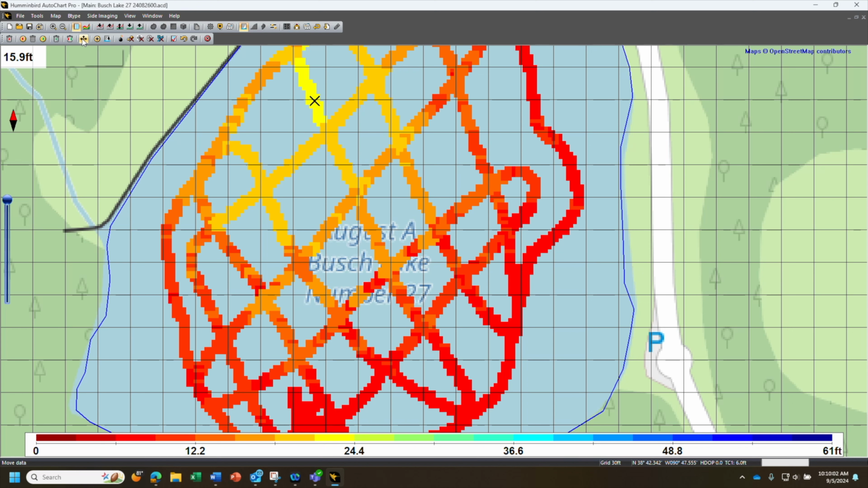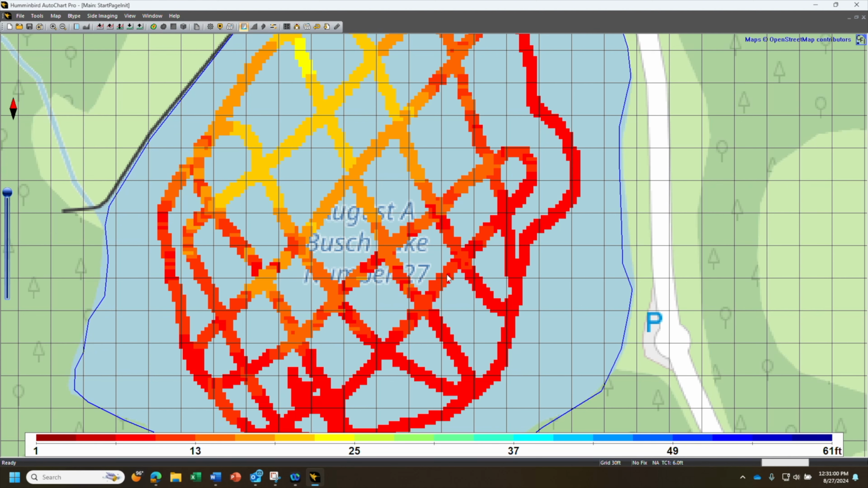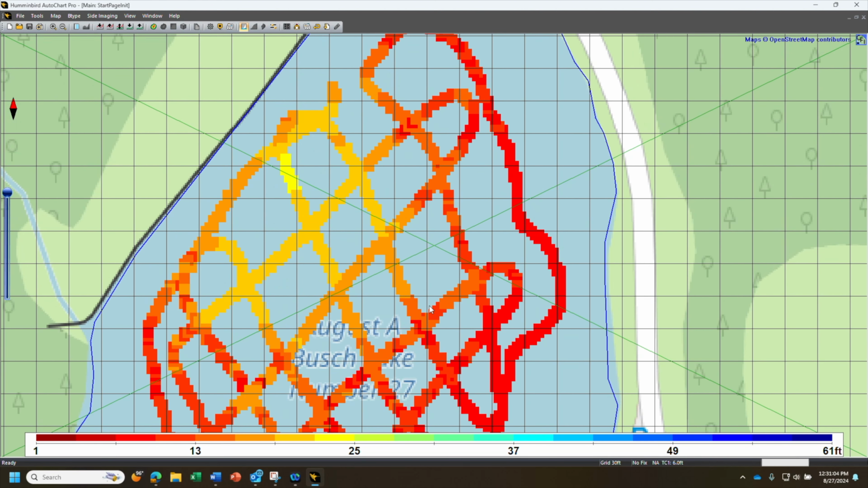So you come up here to move data, and then you could adjust the depth. So if the lake was low and you want to make the points deeper by 3 feet, you could click down by 3 feet, and it will actually make all those points 3 foot deeper. So it's better to adjust that in the office here instead of in the field with your transducer. So now we look for anything else, and everything else looks pretty good.